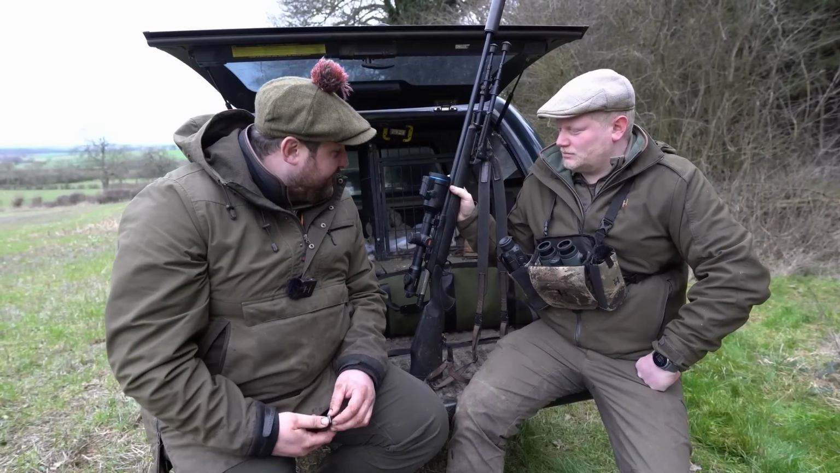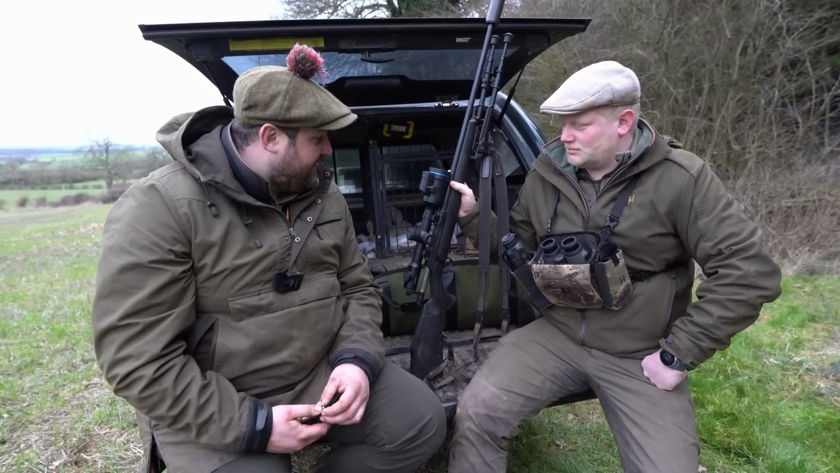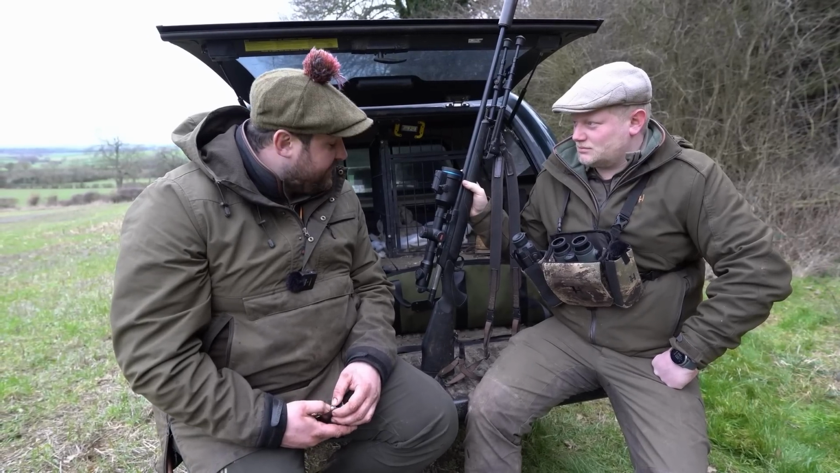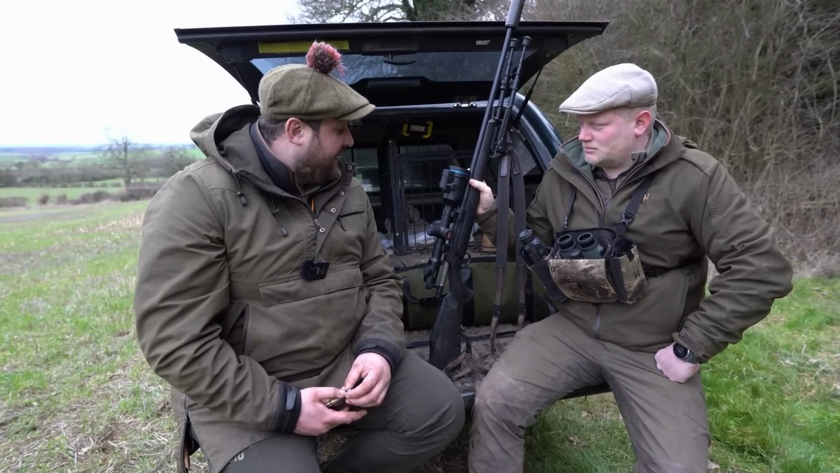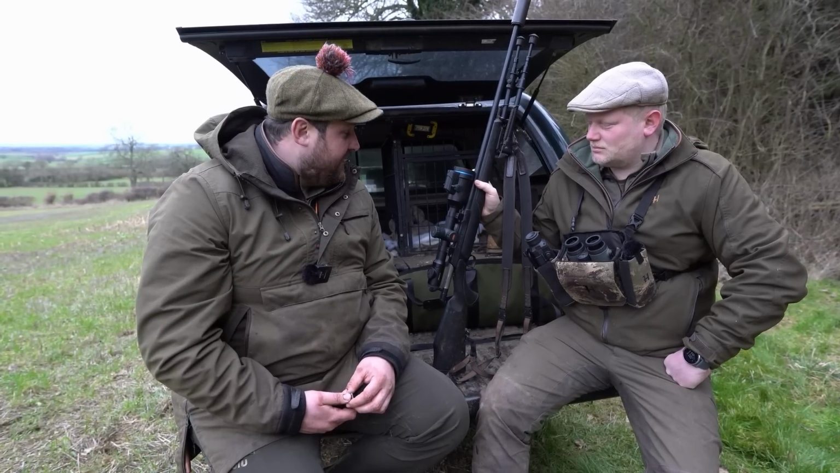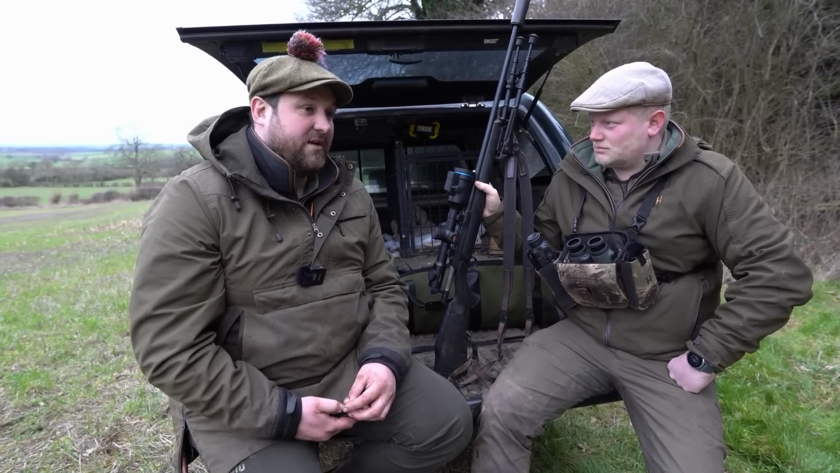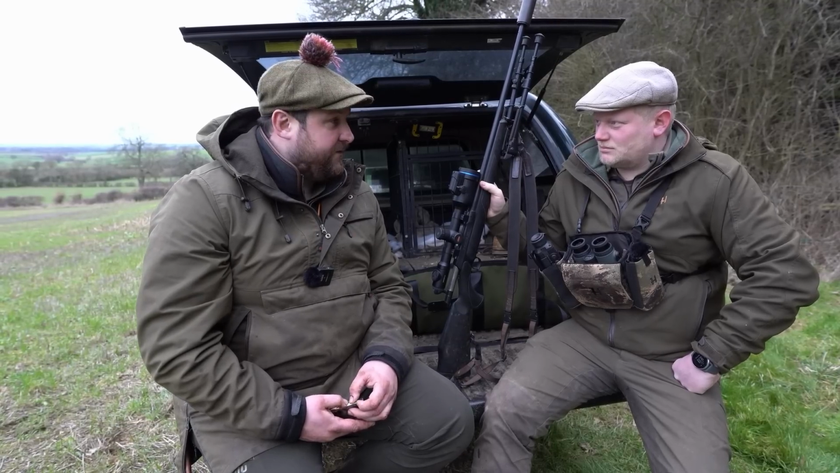Thanks, Tommy, for letting me have the first go with this brilliant bit of kit. Really impressed with it. You know, caught when we were zeroing yesterday afternoon. The image was real quality. Really easy to zero, just the same as your Thermions. A shame we couldn't put anything together last night. The dog walkers made a good job of ruining our stalk, but we stayed out when we shoot 4 foxes.